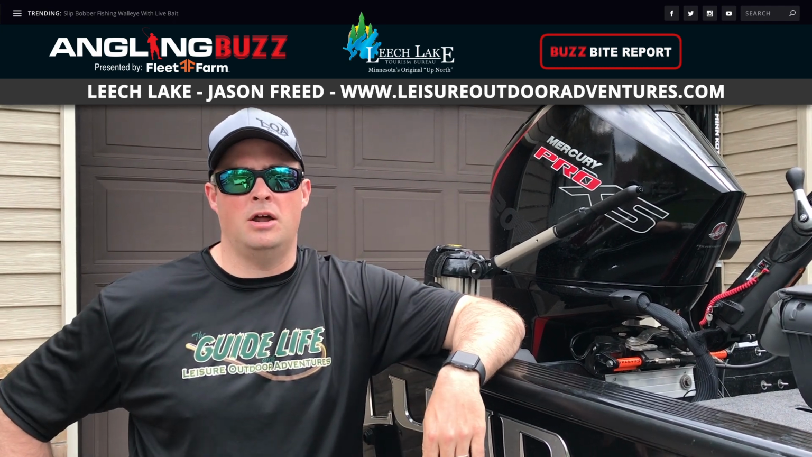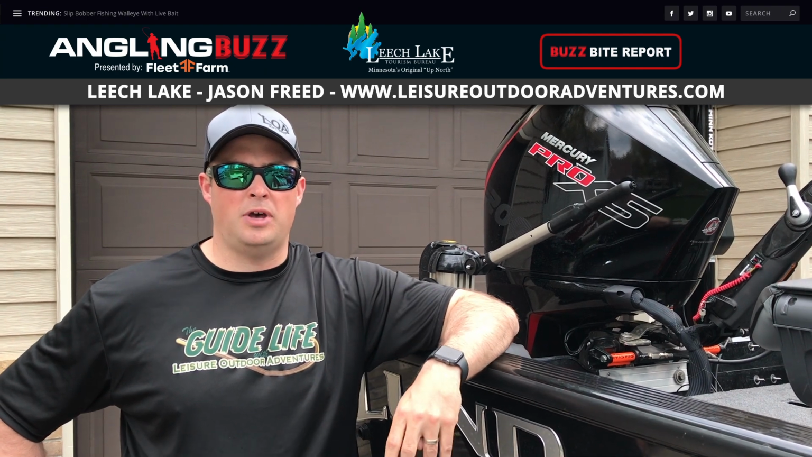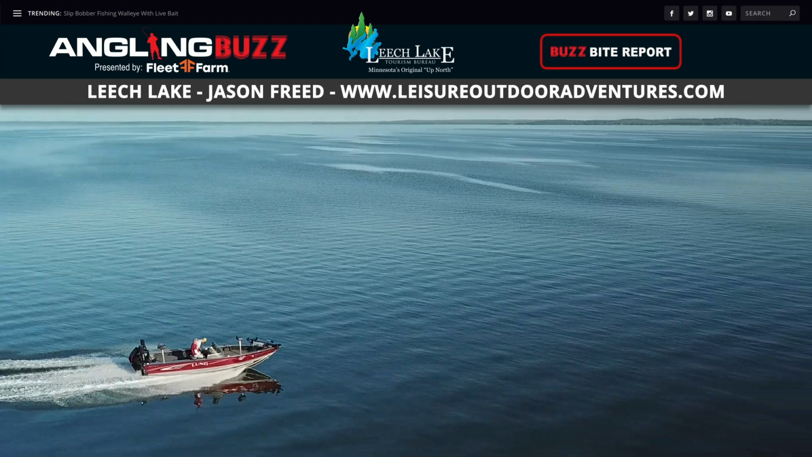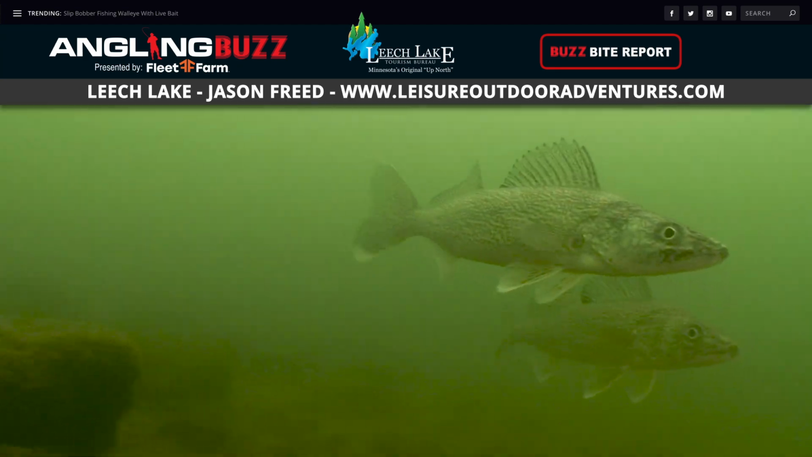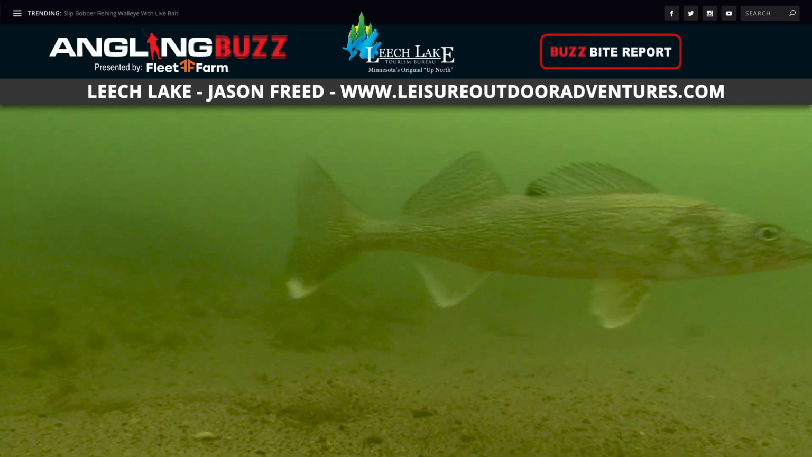You're going to want to key in on areas where you can find fresh green weeds, cabbage, chara grass on those flat areas, as well as some of the weedier bays, but also on the main lake, find those transition areas where you have the rock to gravel or sand to gravel areas, and those are going to be producing walleyes anywhere from 10 to 14 feet of water.